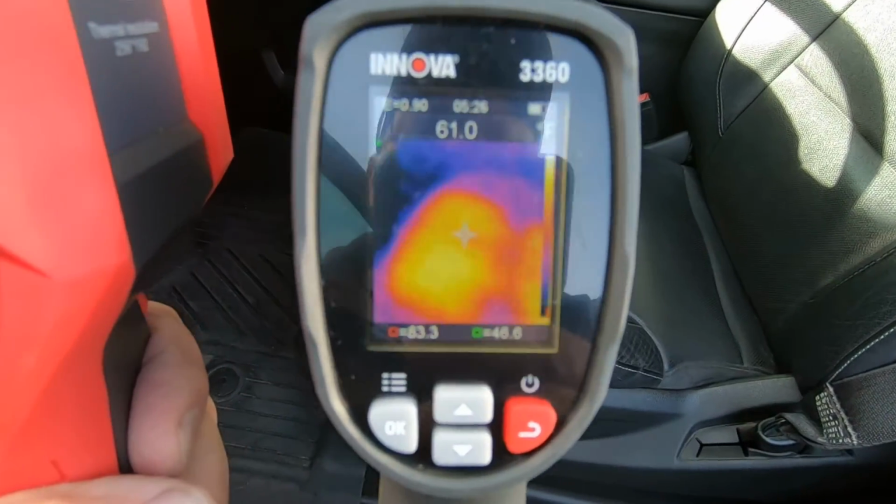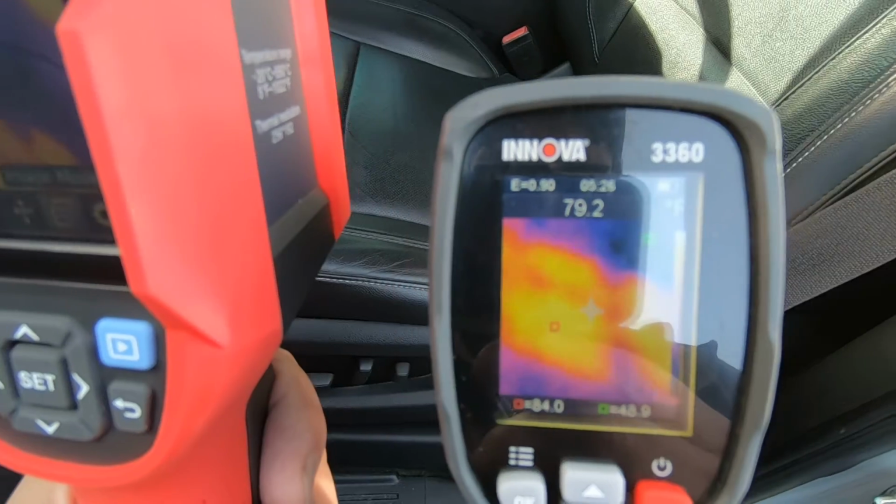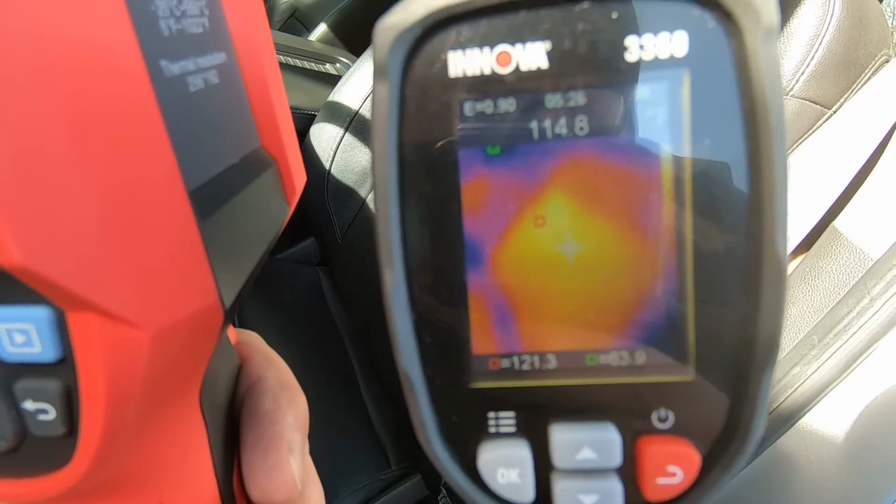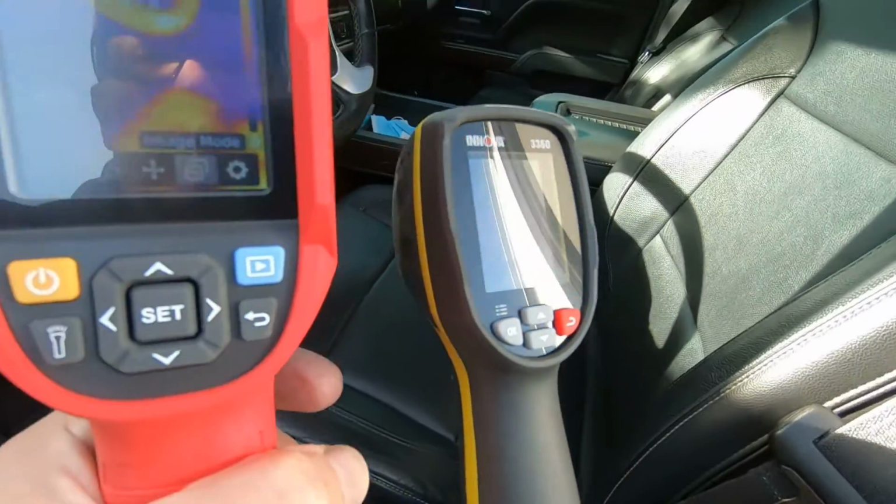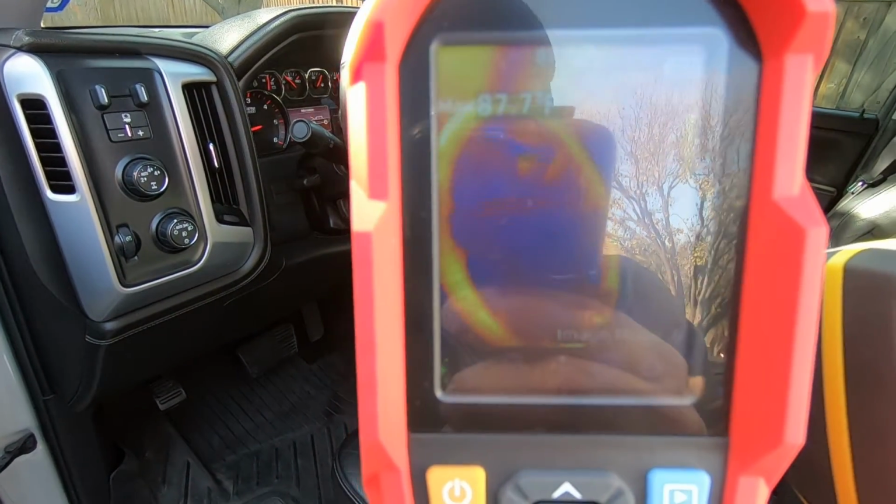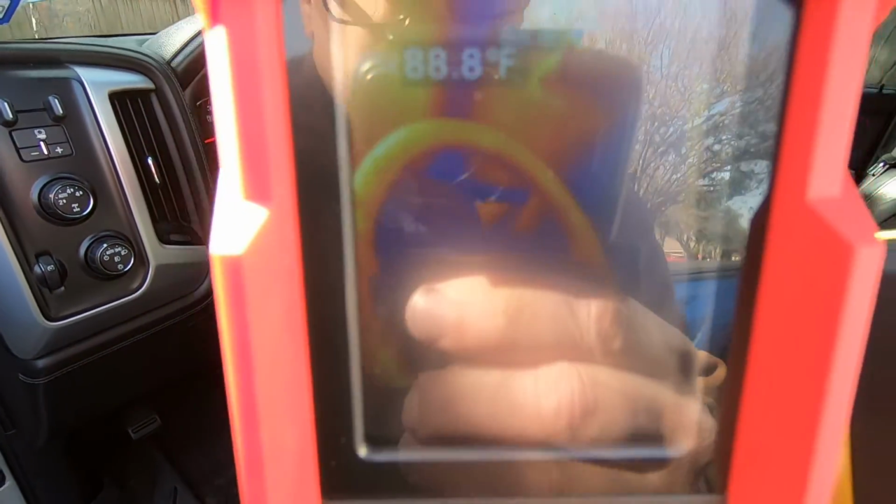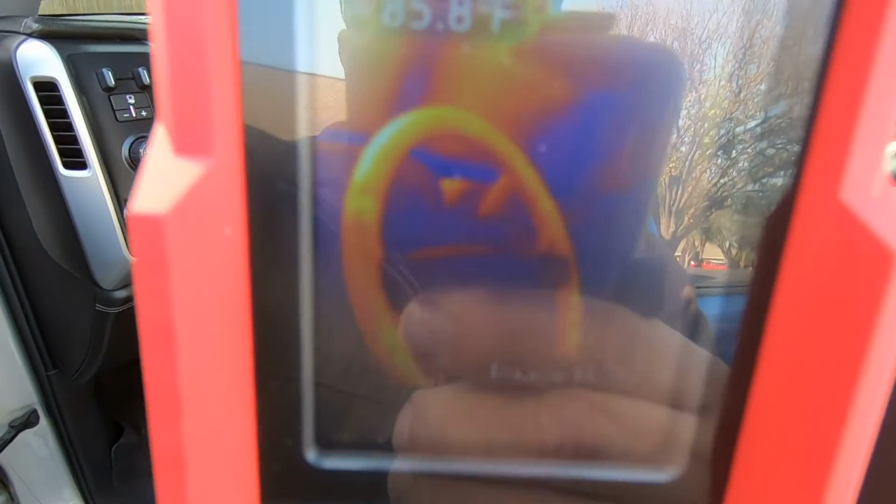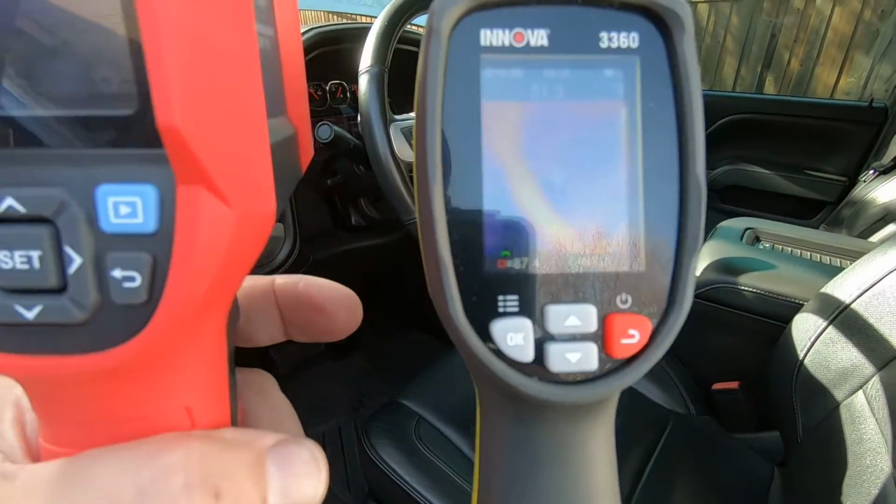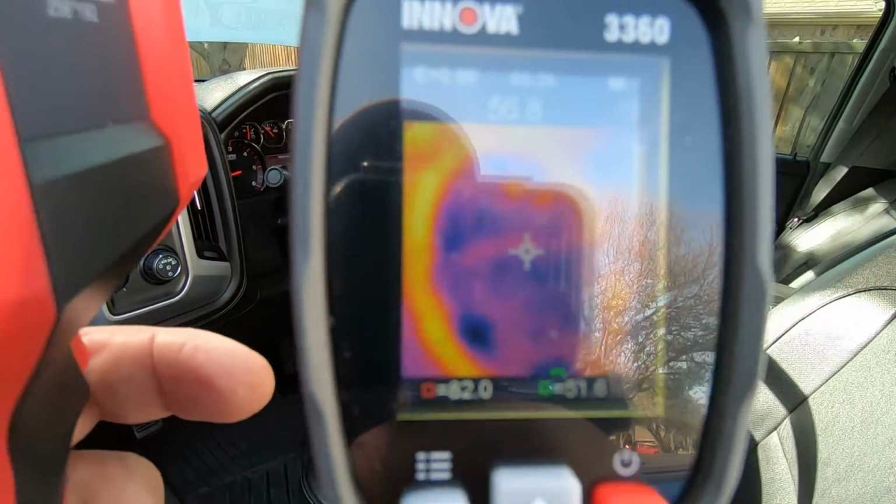Now, the Innova, same thing, but you can see the difference in the resolution. But you can still use the Innova for the same thing. Now we'll go to the steering wheel. Hopefully this comes through. The sun's got quite a bit of glare here, but I'll try to block it. But you can see the steering wheel is nice and warm. Again, there's the Innova doing the same thing.